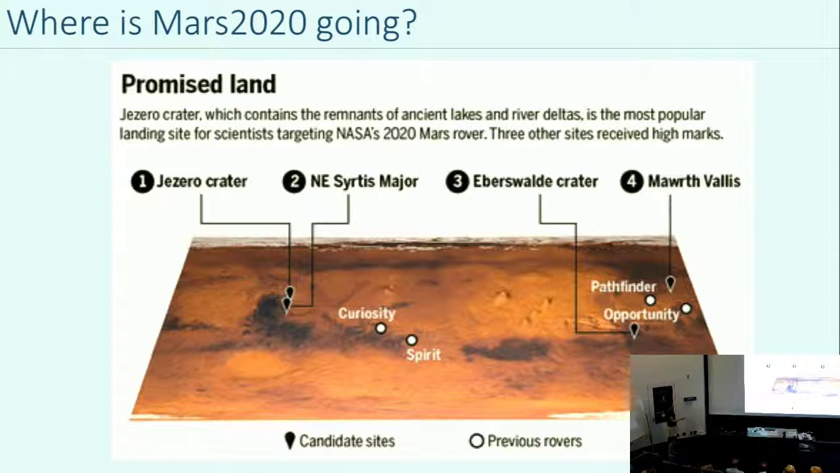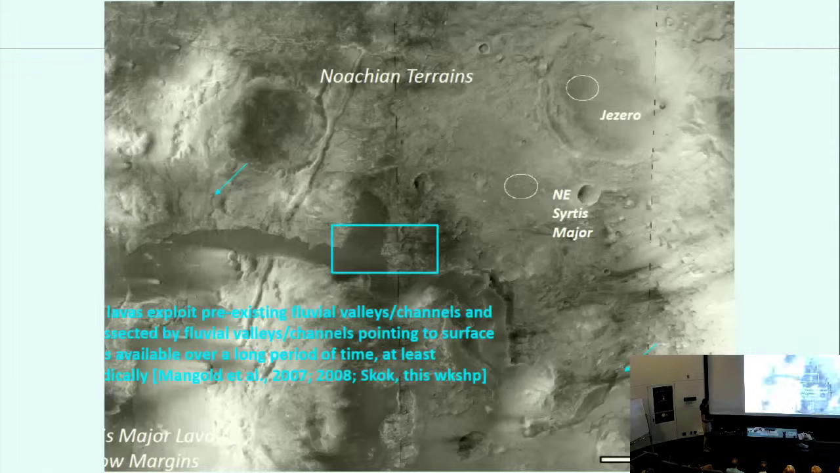And the thing about these two that people like is that there's carbonates there. So these are some of the only places on Mars where we know that there's carbonates. And there's also very old rocks. So if we go to one of these sites, we'll have access to the oldest rocks that we've ever seen from a Mars mission. So that would be pretty exciting.